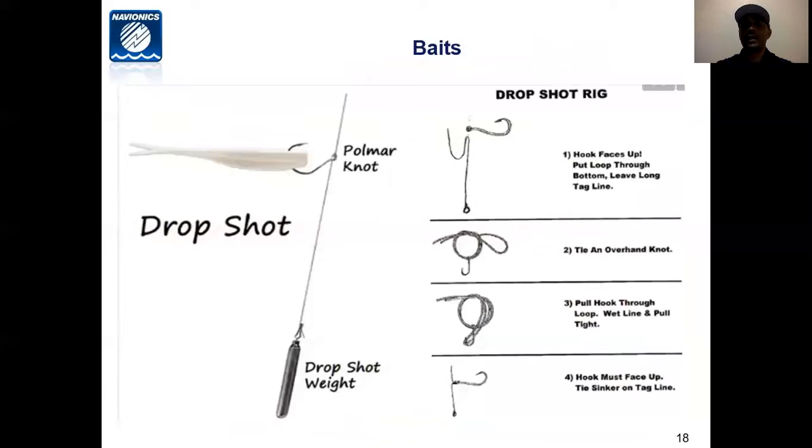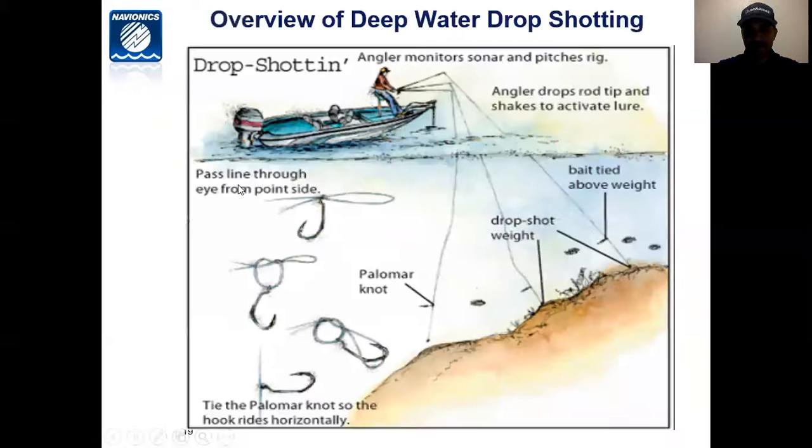Let's talk about baits. Probably the number one bait that we use out west to catch fish off of these spots that I've been showing you is a drop shot. Very simply, a drop shot is a Palomar knot with some kind of hook tied to a drop shot at the bottom. And depending on how advanced or novice you are, this is an example of how I tie a Palomar knot and how I put a drop shot weight at the bottom using whatever your favorite plastic bait is.